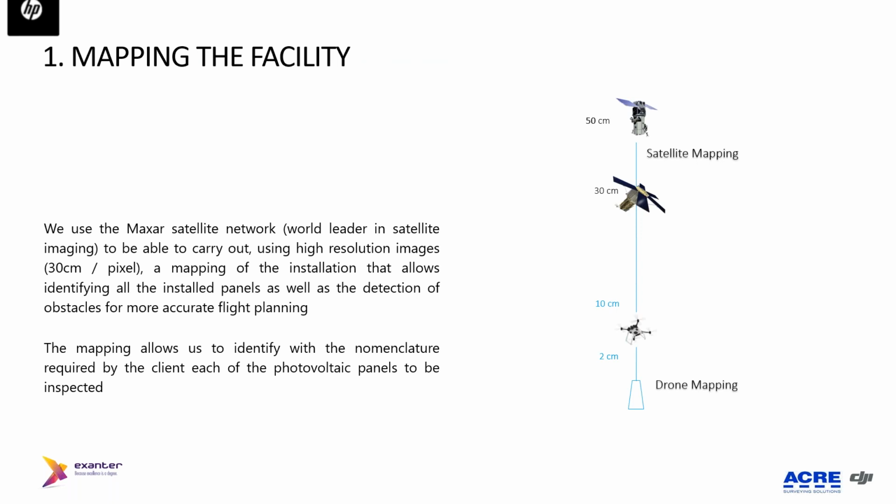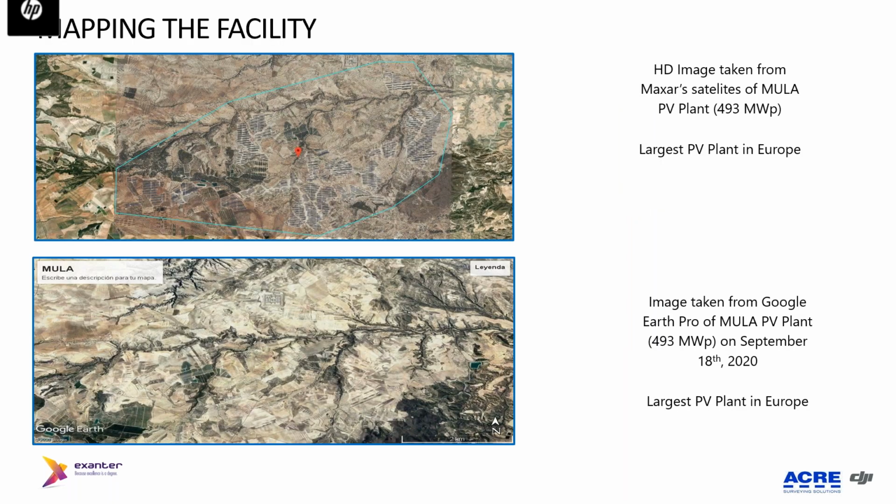At the end, ACRE is one of the leaders around the world in satellite imagery, with a resolution of around 3 centimeters per pixel, which gives us a lot of advantages. The first one is that they allow us to make accurate flight plans prior to going to site. That is important in existing plants, but it's even more important in newly constructed plants, because we have this advantage.